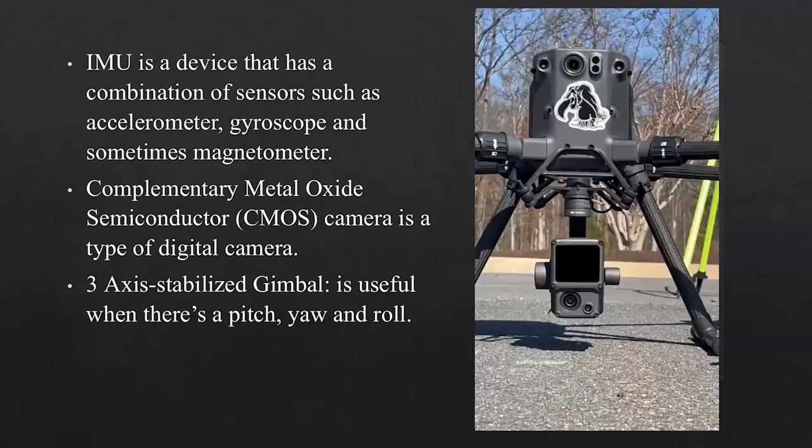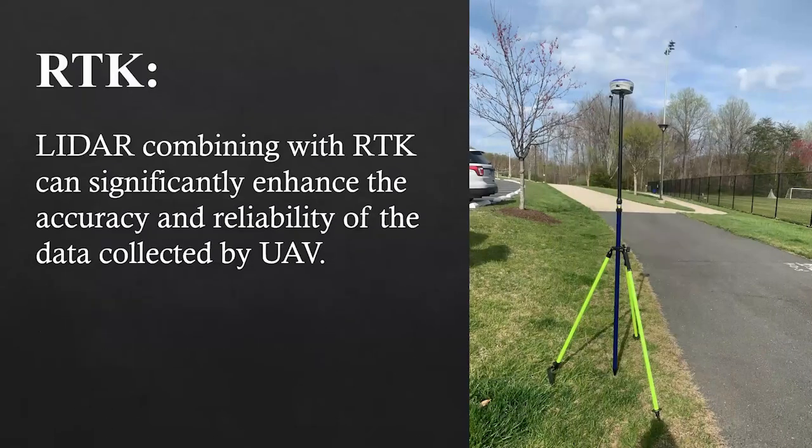Now coming to the other important component for the functioning of LiDAR, which is RTK. RTK is, again, real-time kinematics. Before I tell you how it impacts LiDAR, let me tell you how RTK works. RTK has two receivers. One is a base station, and the other one is a rover. The base station communicates with the satellites in the sky by using the GPS signal, and then it sends this corrected positional data to the rover. In here, the rover is nothing but the UAV.